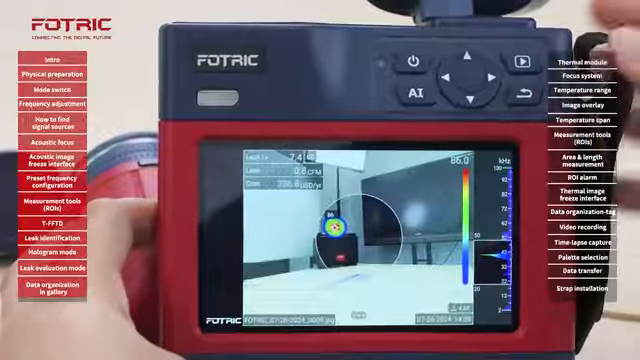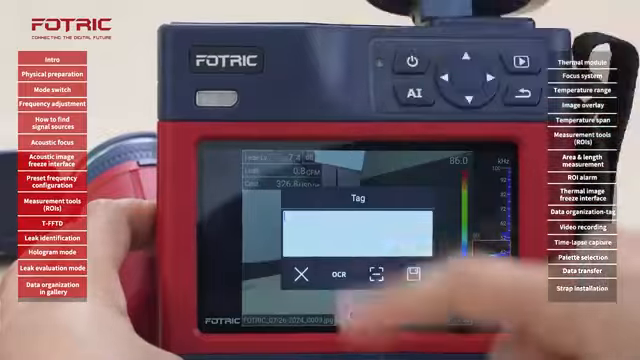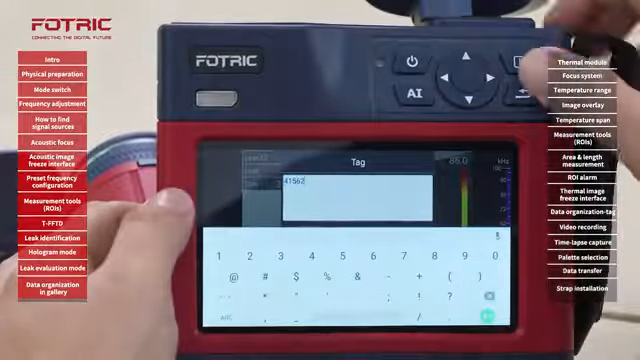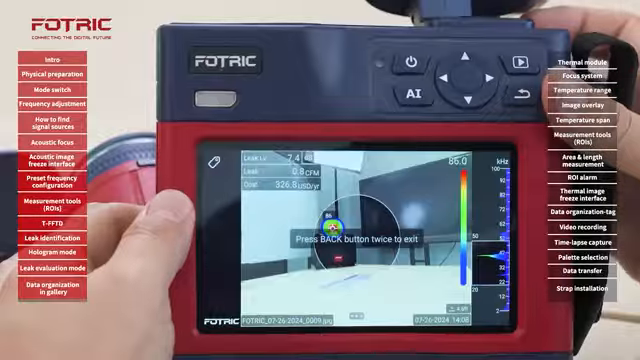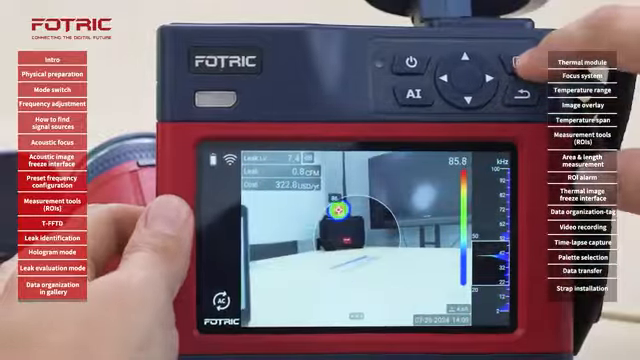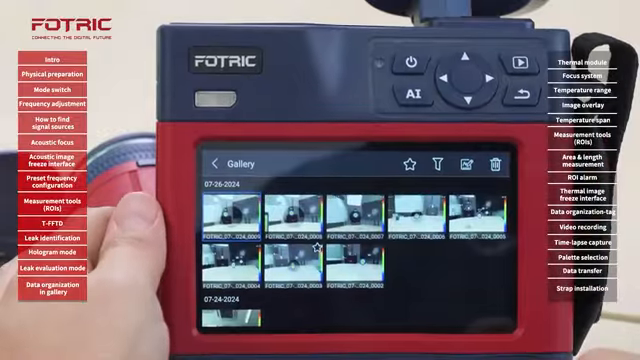Leak detected, picture frozen, tap on AI. This time I will simply type the tag number, saved, and I will save the picture. If I go to my gallery, I will see all the pictures that I have taken previously.